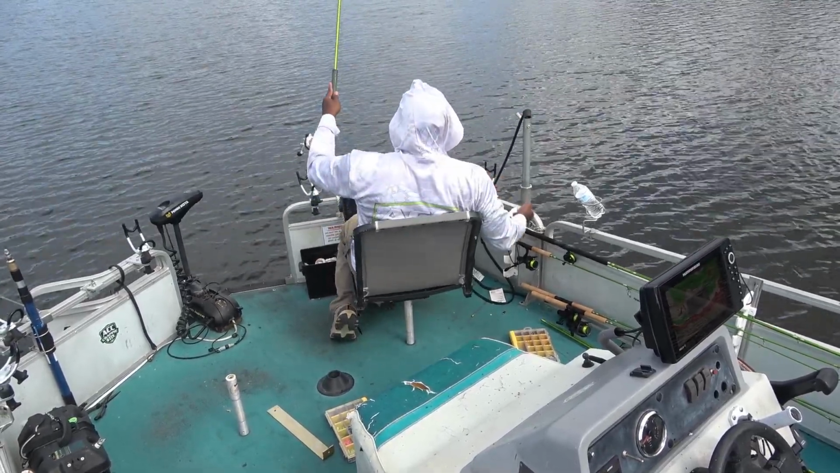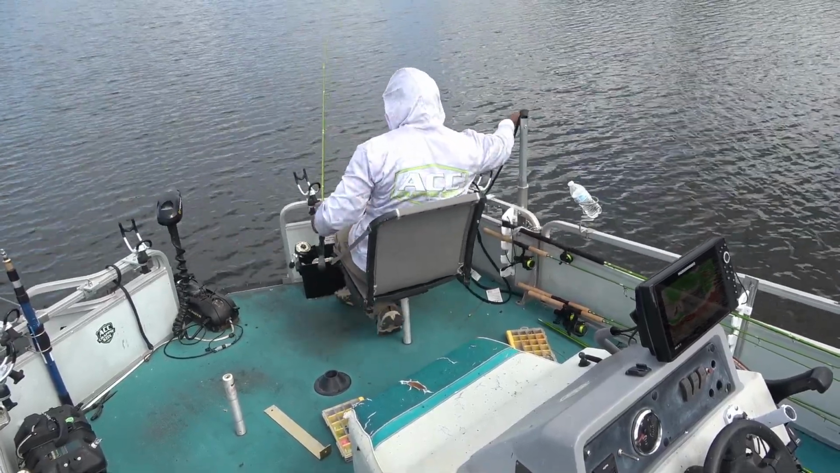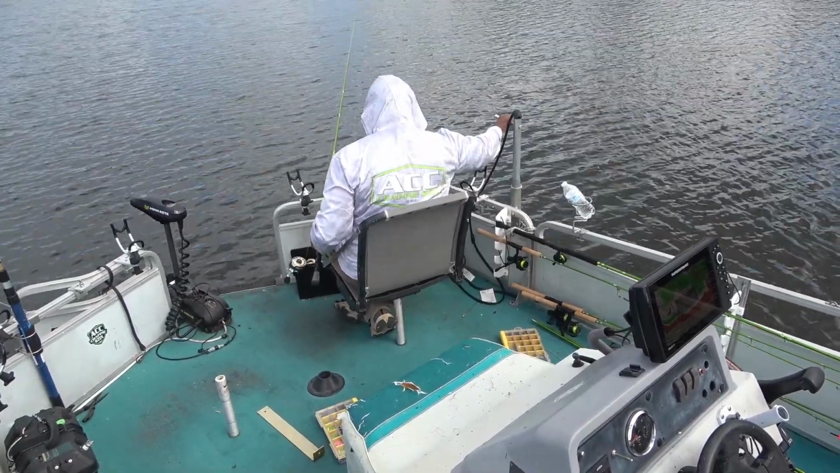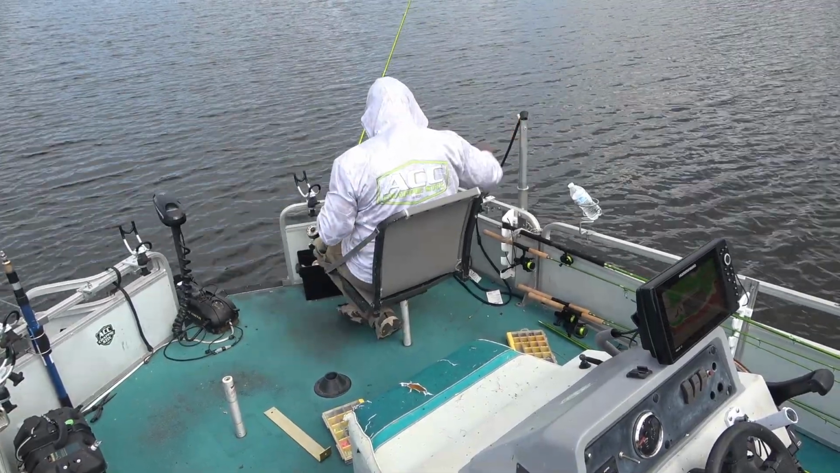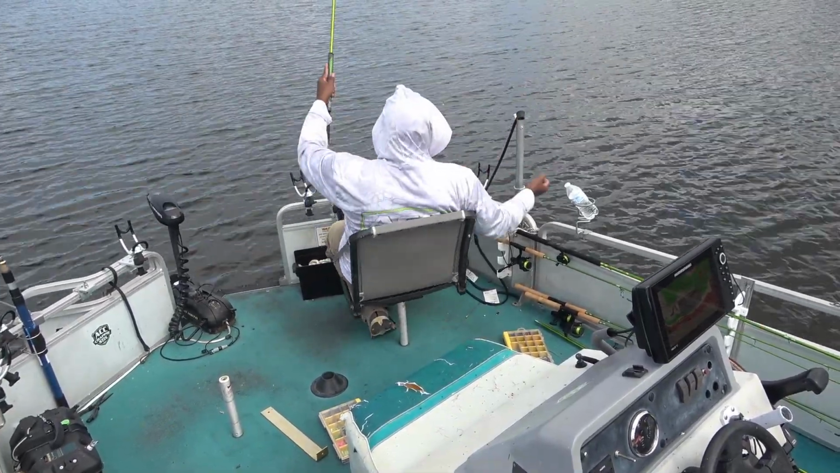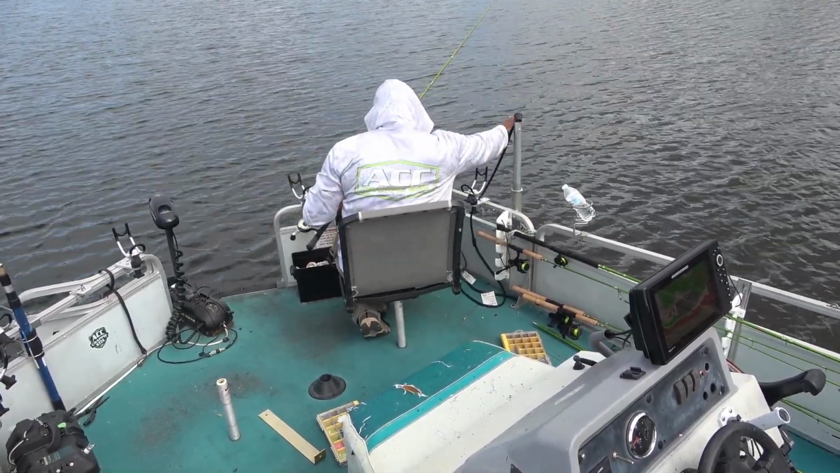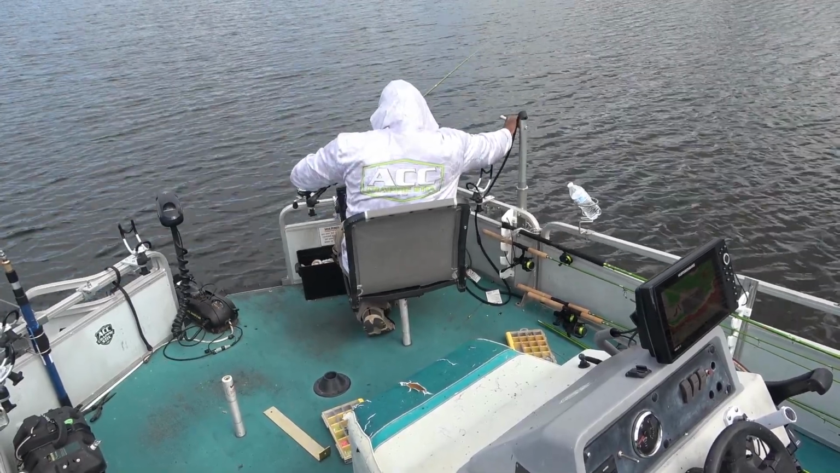Looks like they wised up. They didn't want any part of that jig after they saw their buddy went topside. Two more pitches and I'm going to the bigger school. Can't spend too much time on one fish, guys, just because you see them.